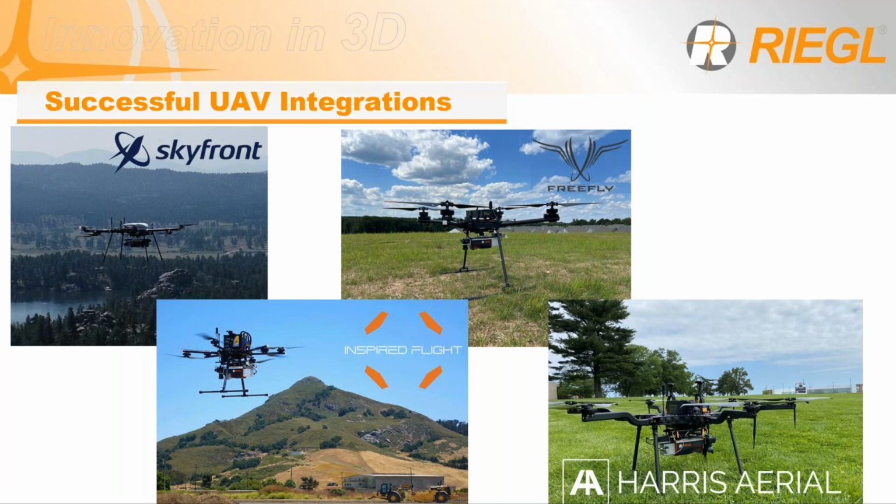Inspired Flight, Free Fly Systems, and today with Clymer Farner Barley, we'll be looking mainly at the Harris Aerial hybrid drone. For this, these aren't specific integrations to us. We can integrate with several other drones as well. As long as the payload capacity is to where it needs to be, we can fly it on almost anything.